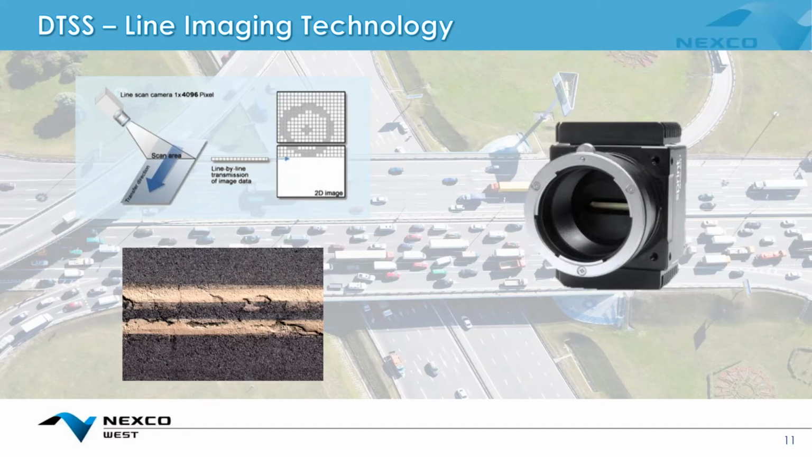And this essentially enables us to use this method. The line camera technology takes out a lot of the distortion factors associated with your regular area scanning camera like you have on your cell phone. That's not actually giving you an inaccurate picture per se, it's just not scaled. But with a line camera, it is. So the imagery we get is not only crystal clear, it's scalable. It means that the deficiencies that we see in the maps we generate are to scale. They are the size of the deficiency.